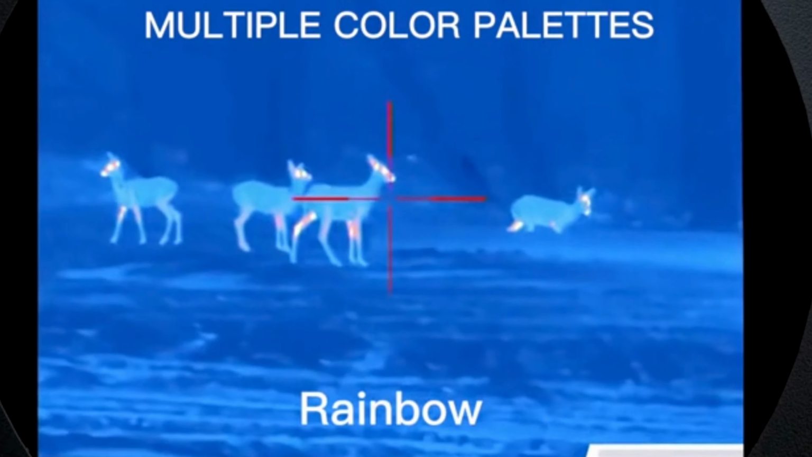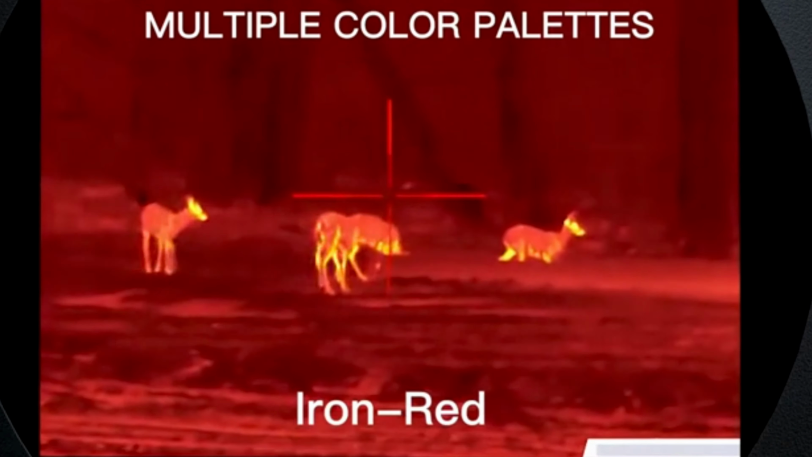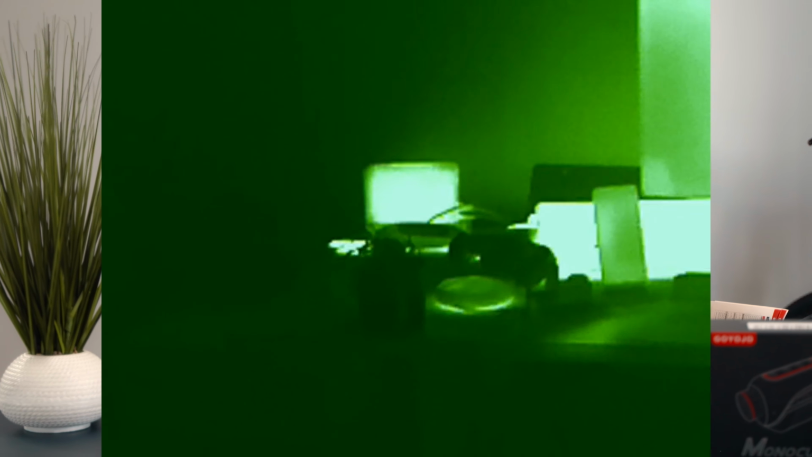This button switches the modes, and the modes we have are white hot, black hot, red hot, rainbow, iron red, and glimmer. For me, iron red and black hot work the best. Rainbow is super cool, but I think iron red is the best. And actually, I think black hot is the most accurate, because other ones like rainbow can be interrupted by other things. Zoom, we have 3 zooms: 1 times zoom, so just regular standard, 2 and 4. The resolution is small, so you're not gonna get super quality.